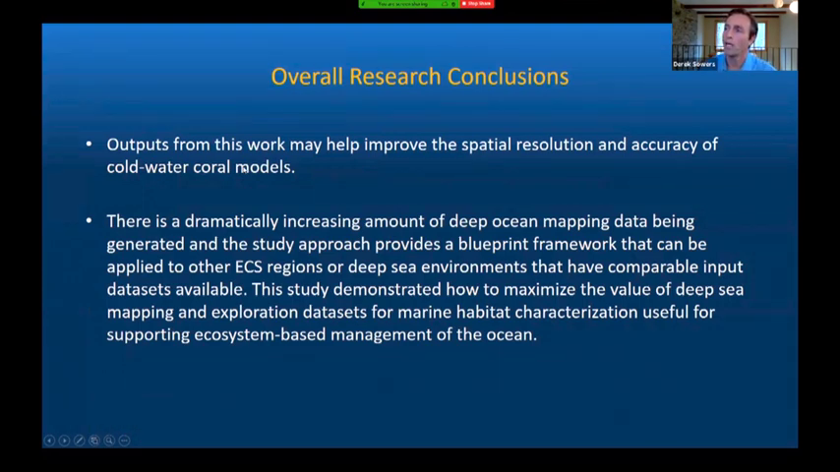Outputs from this work may help improve the spatial resolution and accuracy of cold water coral models. This is actually an area of active research. The modelers over at Eric Cordez's lab are working on seeing if the spatial outputs from the work done here are useful for more of a typical modeling approach, a predictive substrate distribution model. Sorry, a coral distribution model.